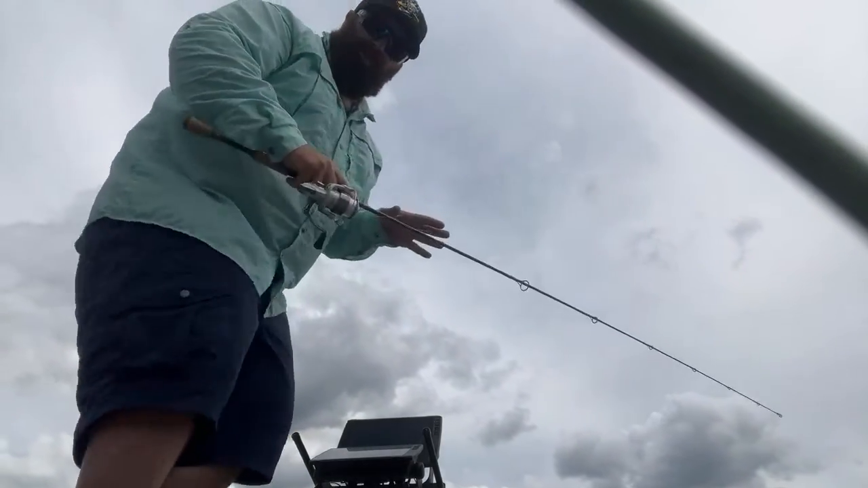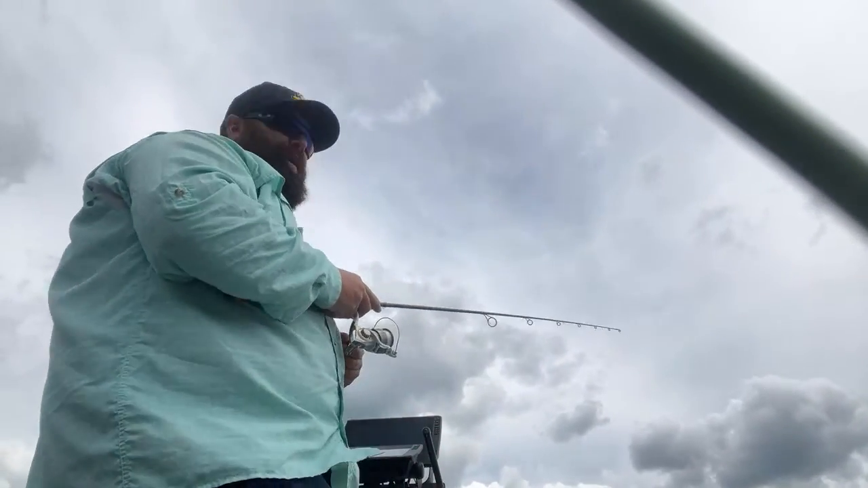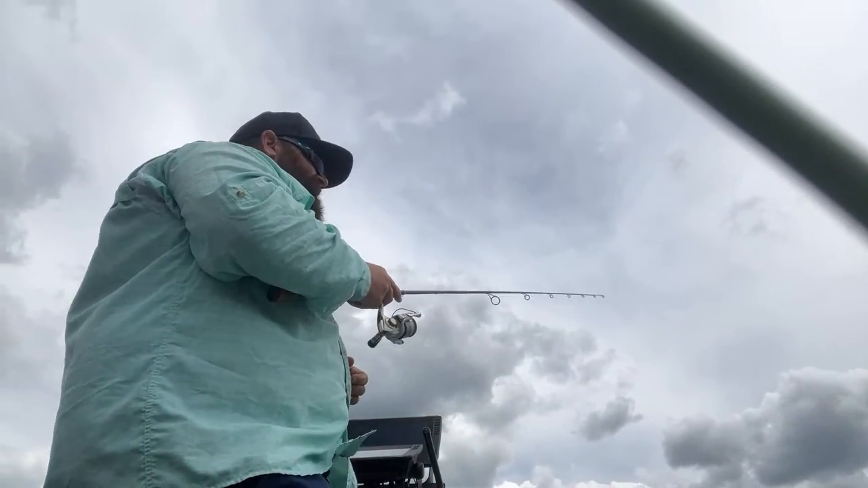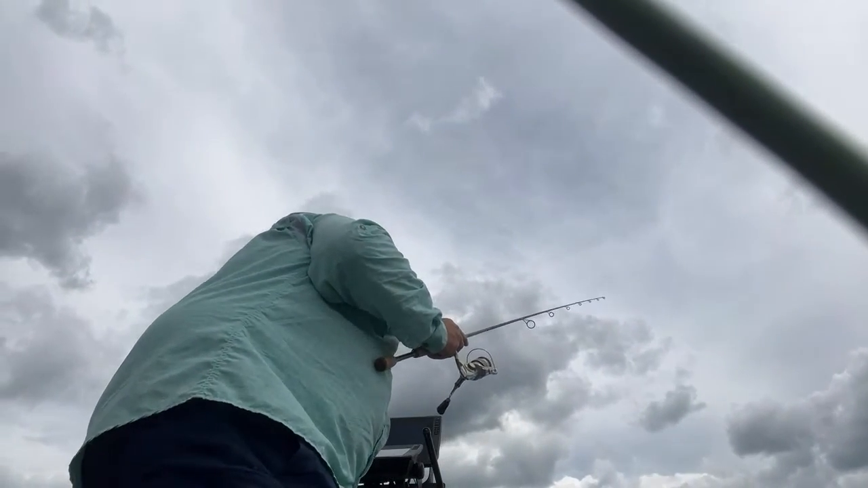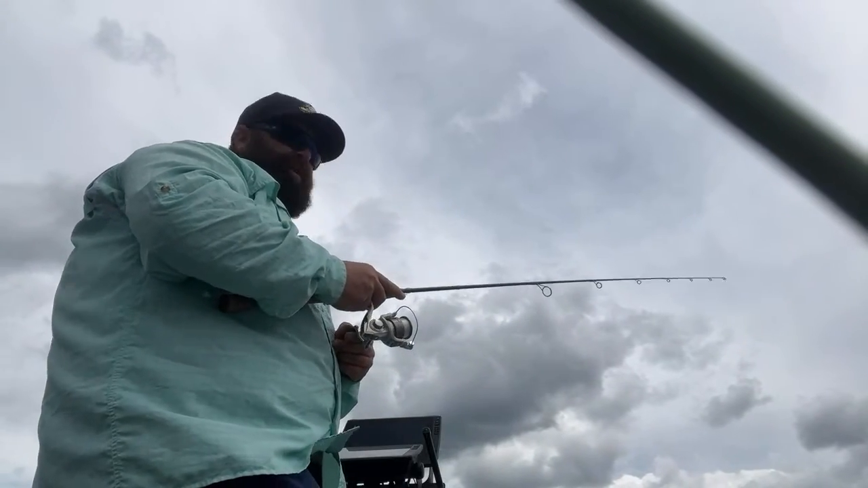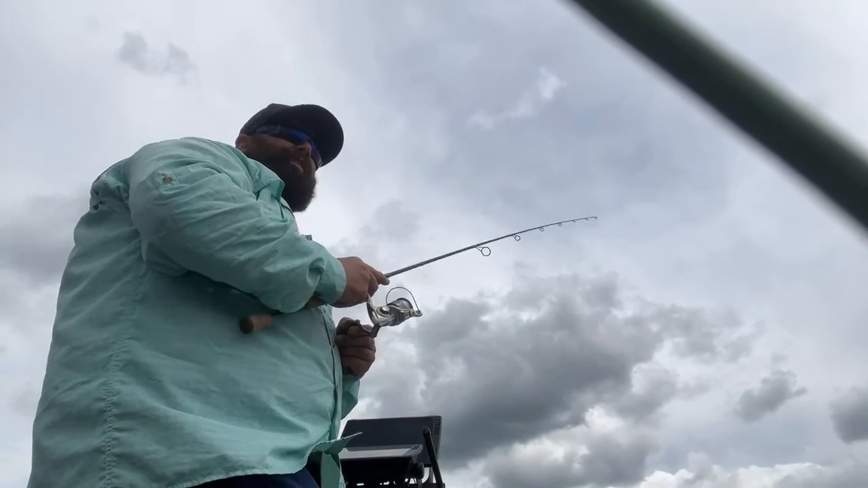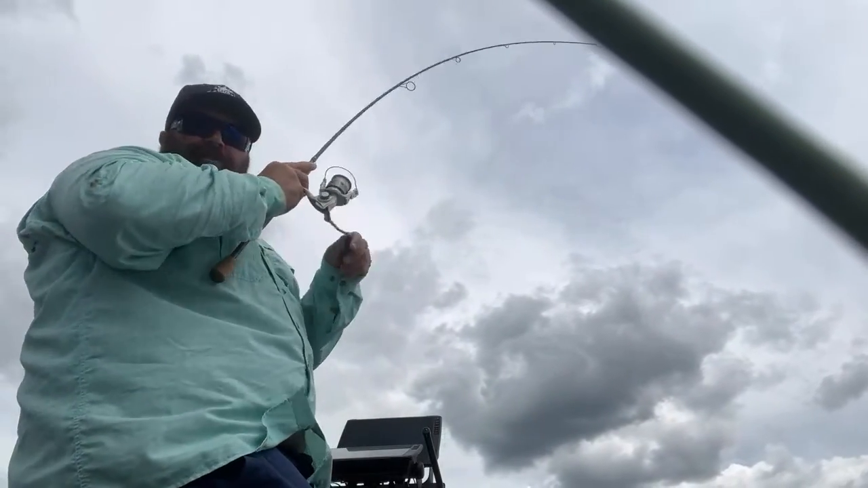All right, I'm kind of in the school right now. This is a pre-spawn bite for these white perch, and they get big. These are good sized fish right here. The bite's actually pretty light, and you kind of just work it through the school. And like I said, I got a little 3-pound test line on there, on an ultralight rod.